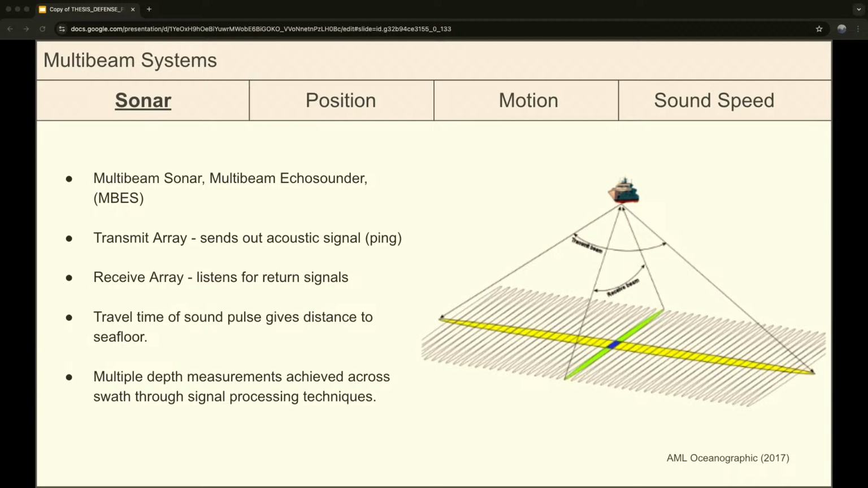So that consists of this transmit array, which sends out an acoustic signal down to the seafloor that's really narrow along track and wide across track. And then it also has this receiver array, which will listen to the returns of that signal.